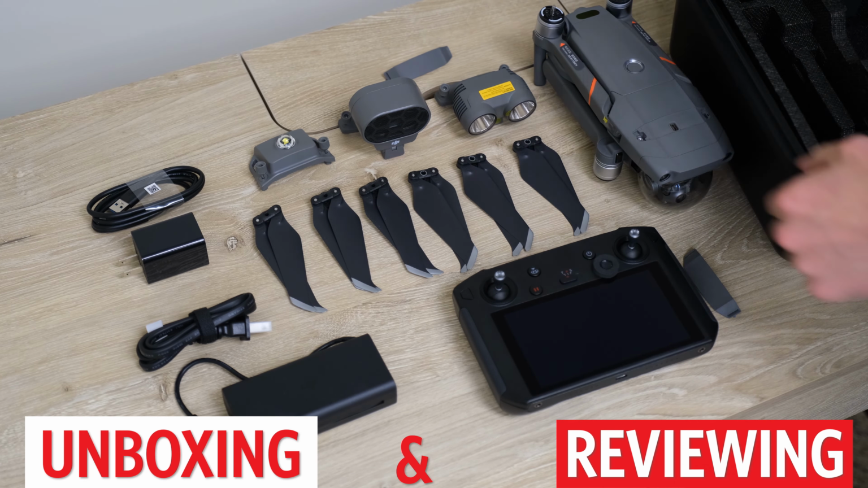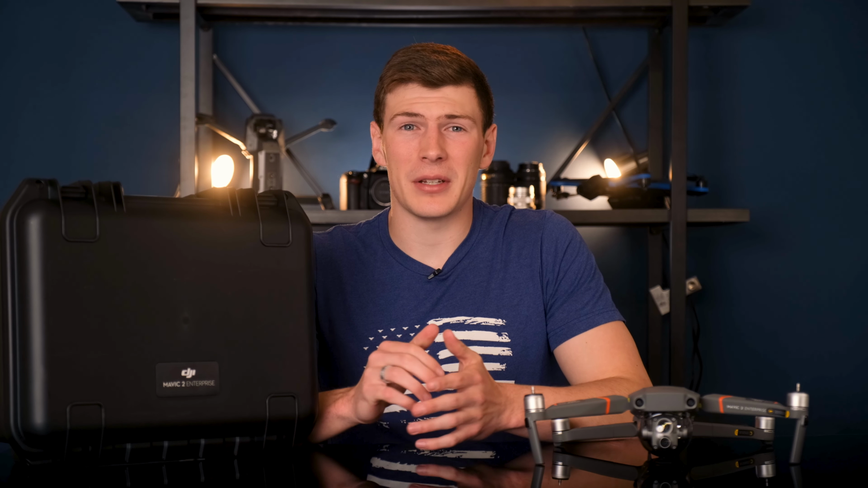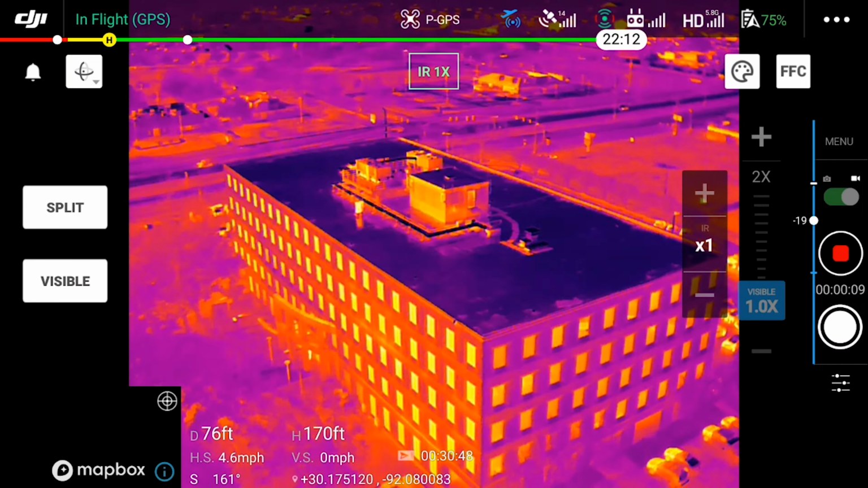Today we'll be unboxing and reviewing in detail the Mavic 2 Enterprise Advanced, one of the best entry-level commercial drones out there. We're excited to have the chance to test out this kit. This drone can be your gateway into a wide variety of commercial industries.